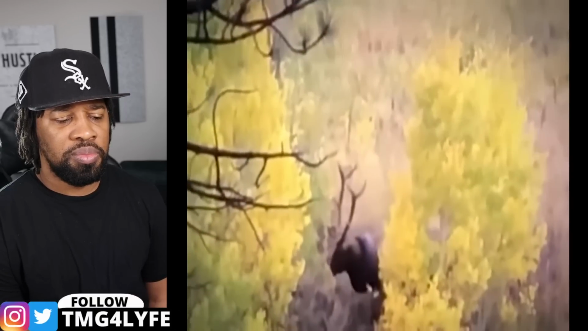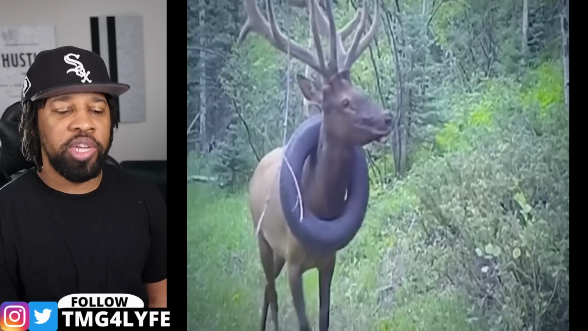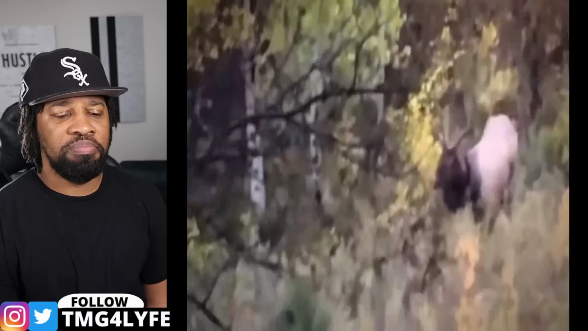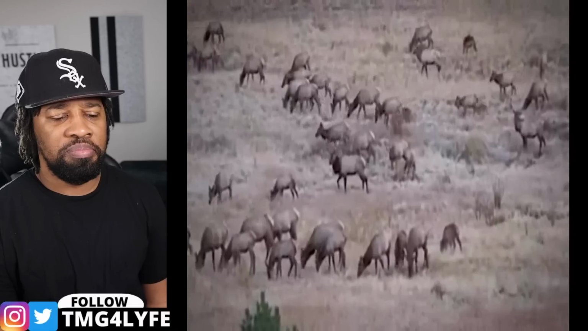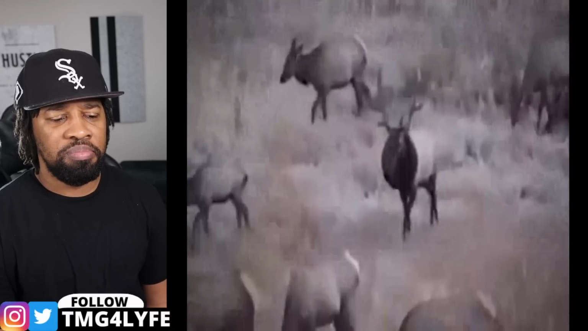After 4 attempts, the wildlife control was able to tranquilize the baby elk and cut the tire out. Unfortunately, the tire itself was too thick and in a delicate enough position to not be removed, so some of the antlers had to be sawed off instead. When all was said and done, the elk was about 16 kilograms lighter, or about 35 pounds.